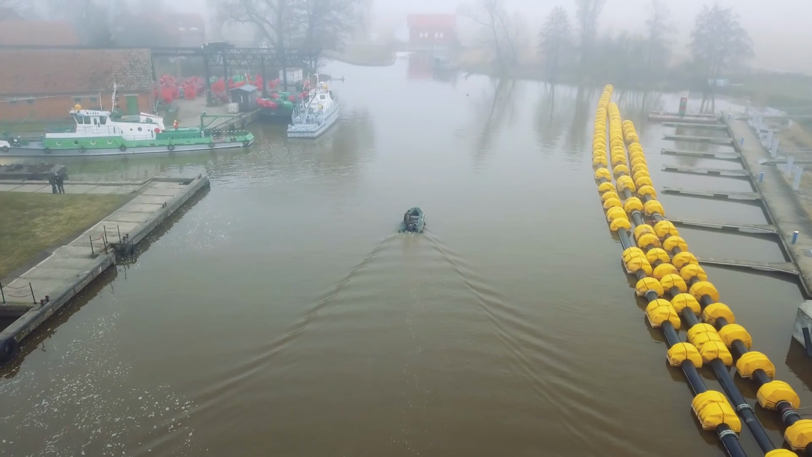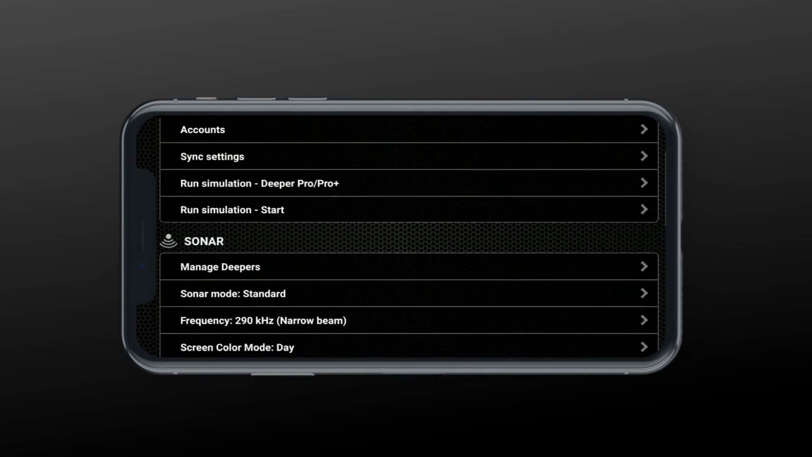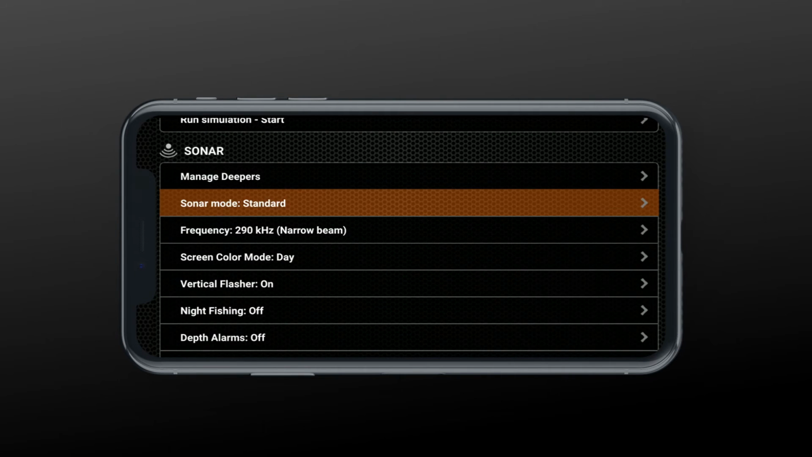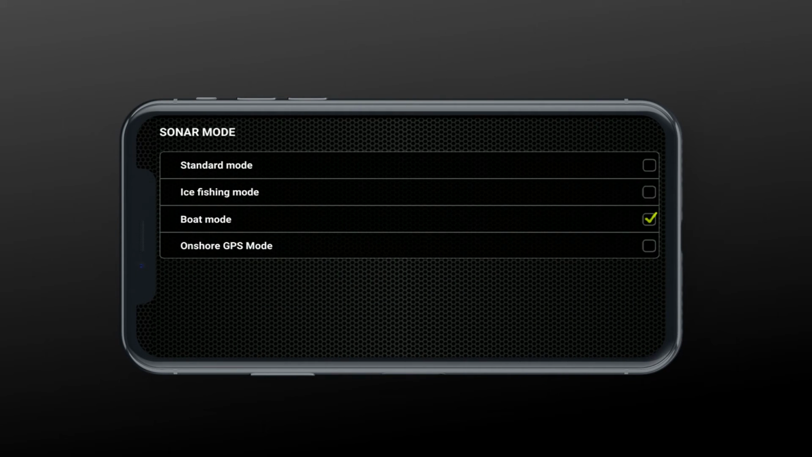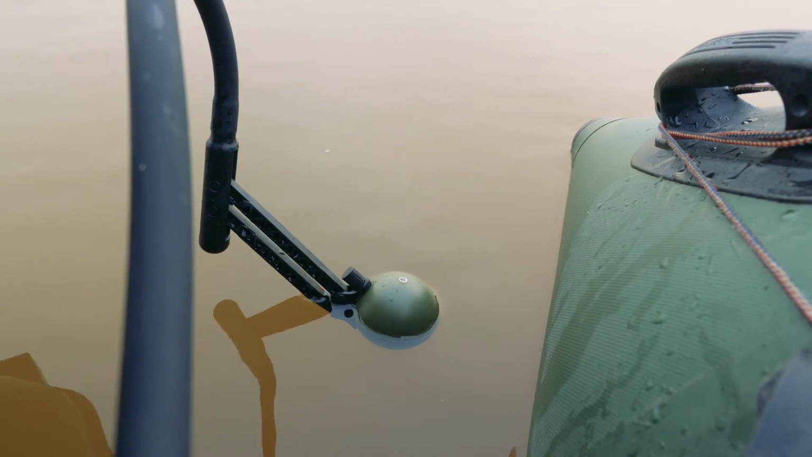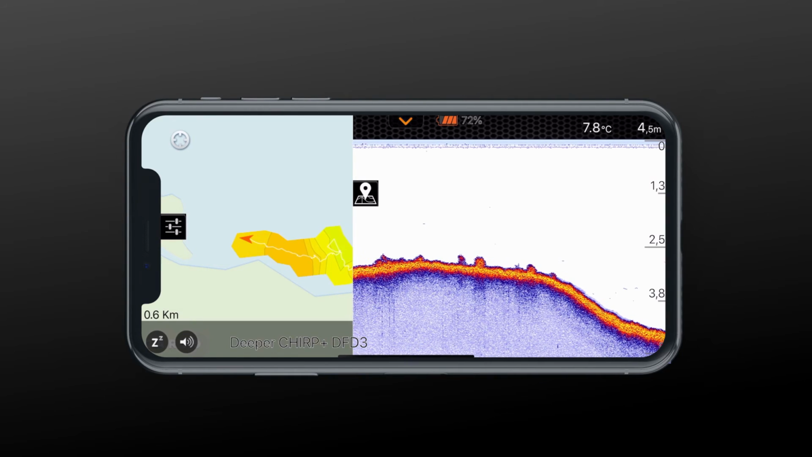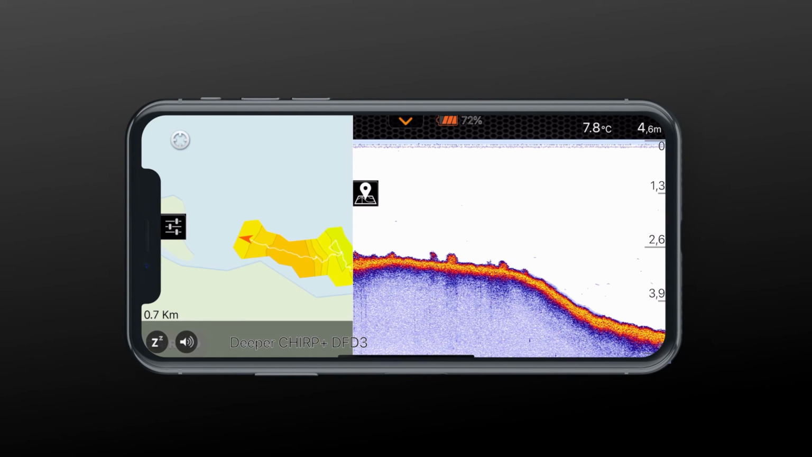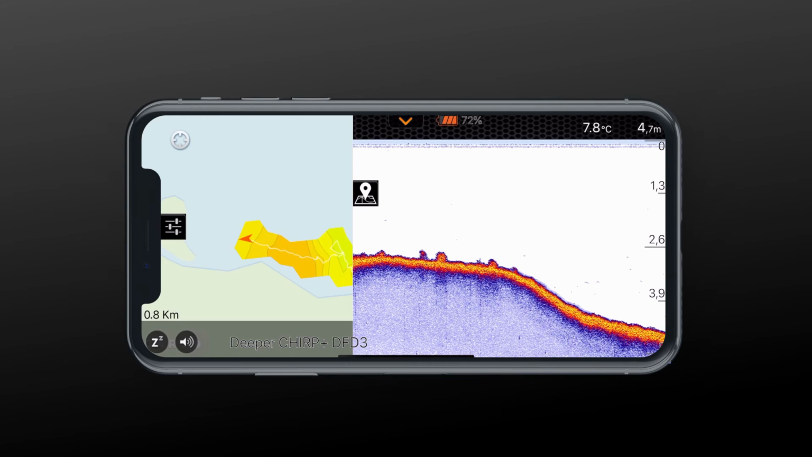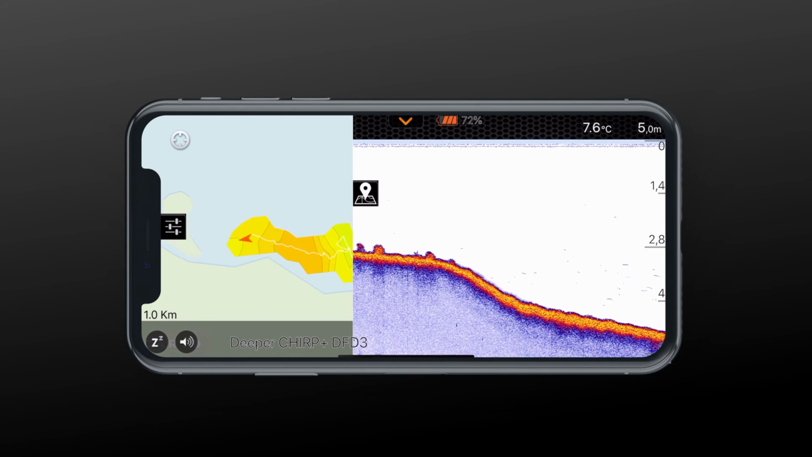You can also troll with your boat or kayak to map the lake. Go to Settings in the upper menu, find Sonar Mode in the Sonar menu, then select Boat Mode. Attach Deeper to the flexible arm mount, lower it into the water, and see the data on your smartphone while slowly trolling. The app display in boat mode will look similar to the onshore GPS, with the depth map on the left and the scanning data on the right.